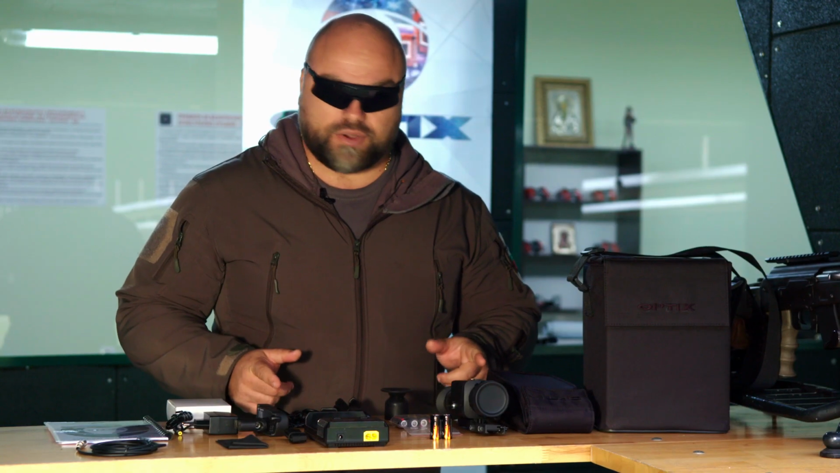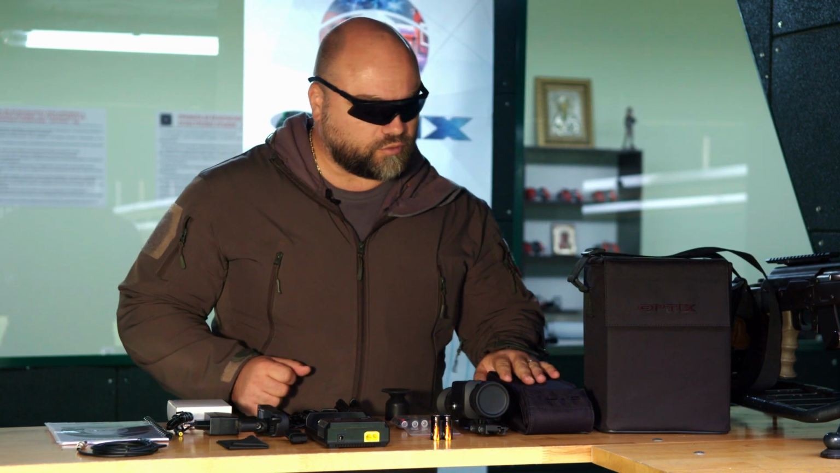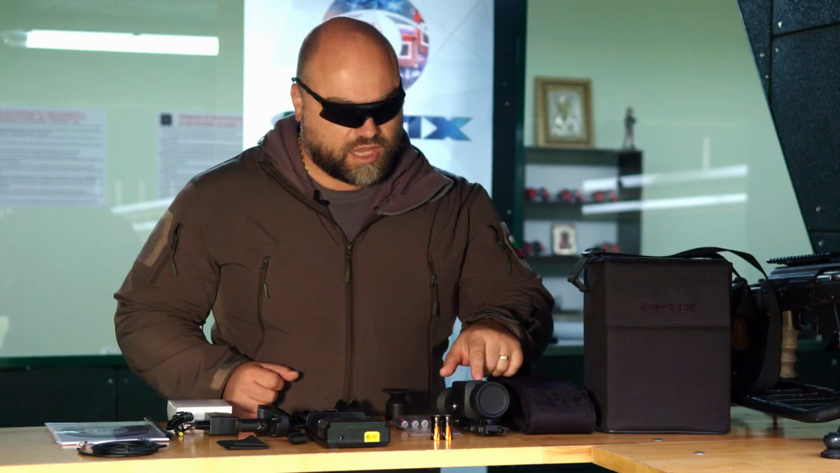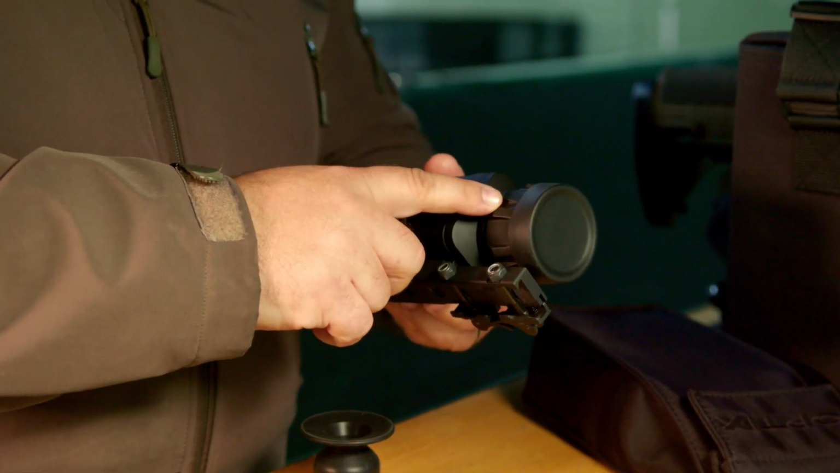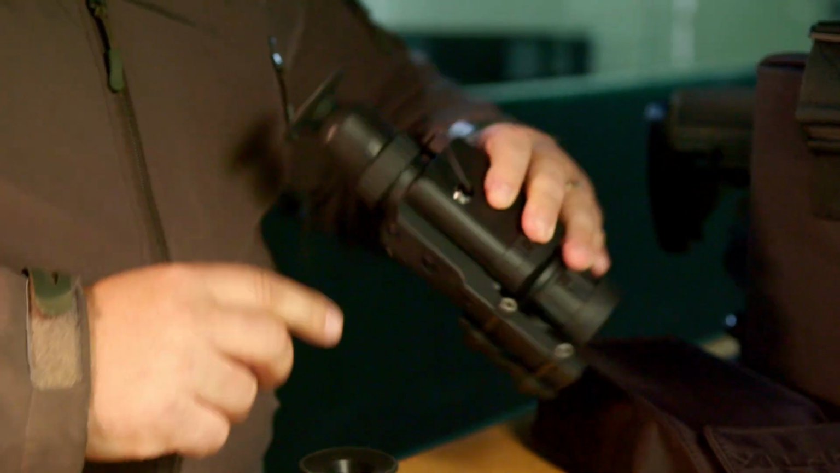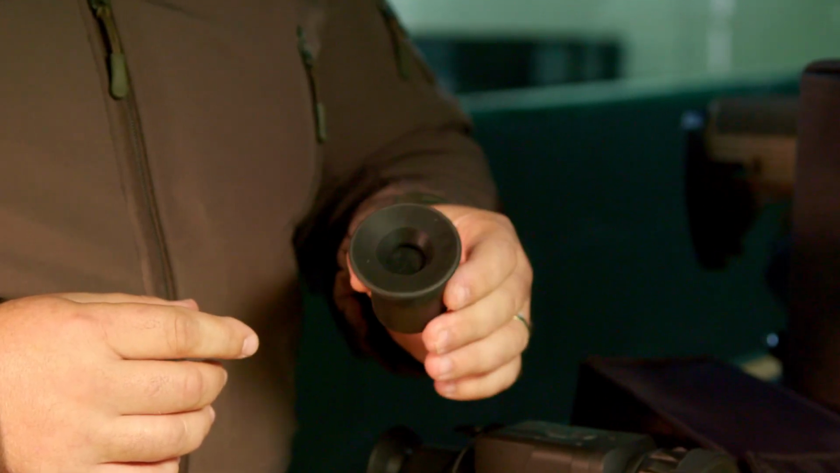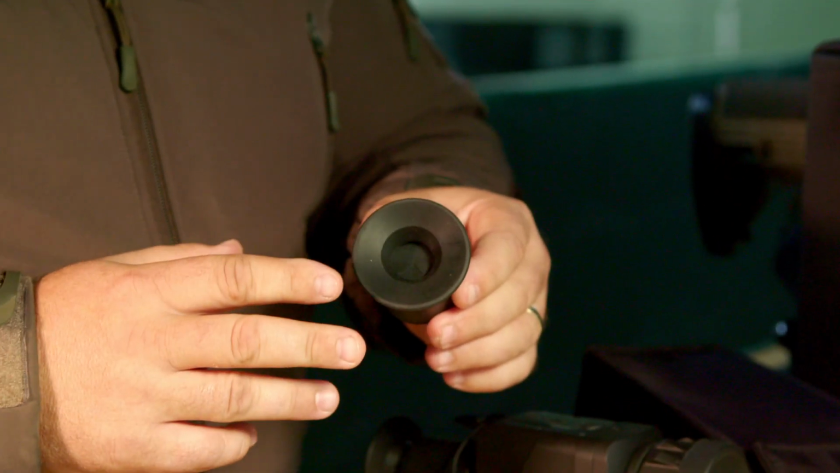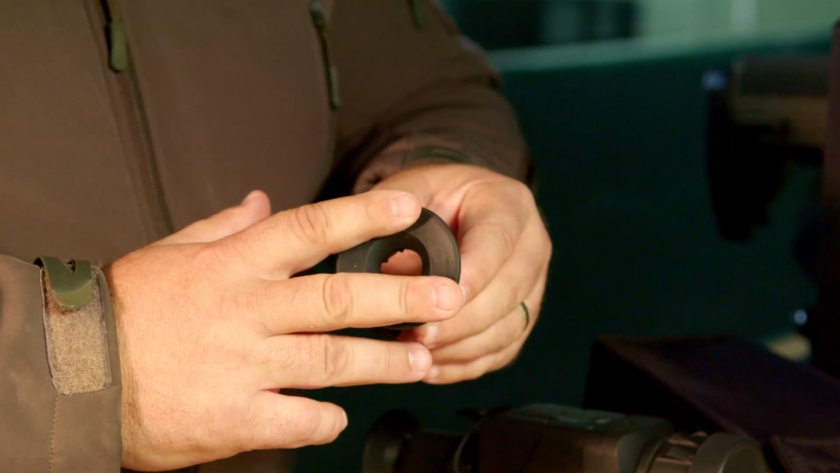The DIANA IR series comes with the following delivery set: a hard Cordura bag, a soft Cordura bag with the device inside. The device comes with a pre-installed protective rubber cap for the objective, your weapon mount, and your standard rubber eyepiece. There is an additional eyepiece supplied that blocks the emissions of the screen. In order for you to see the screen, you need to depress it and it will open up.